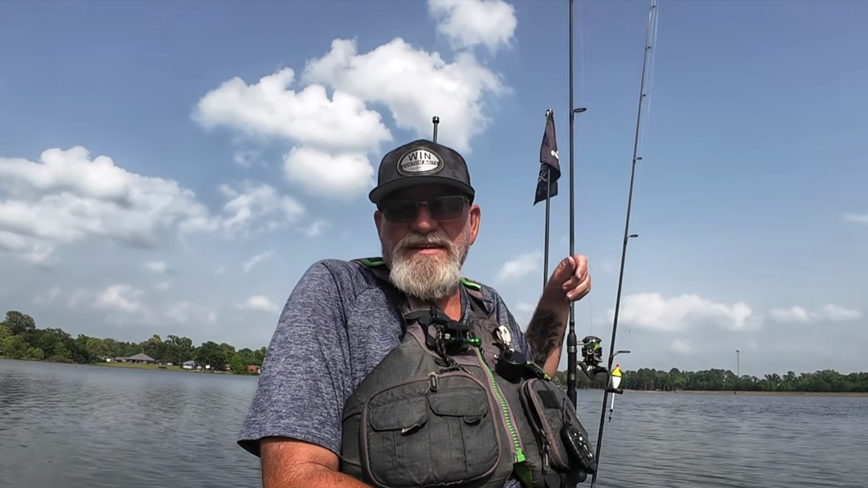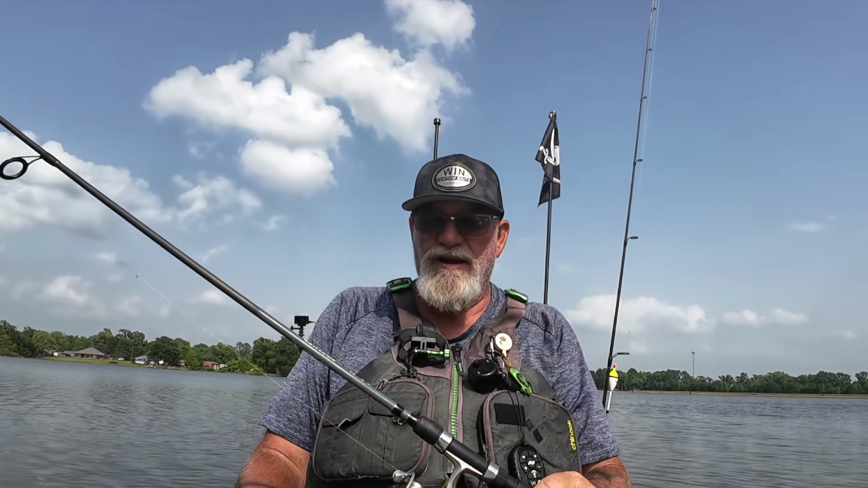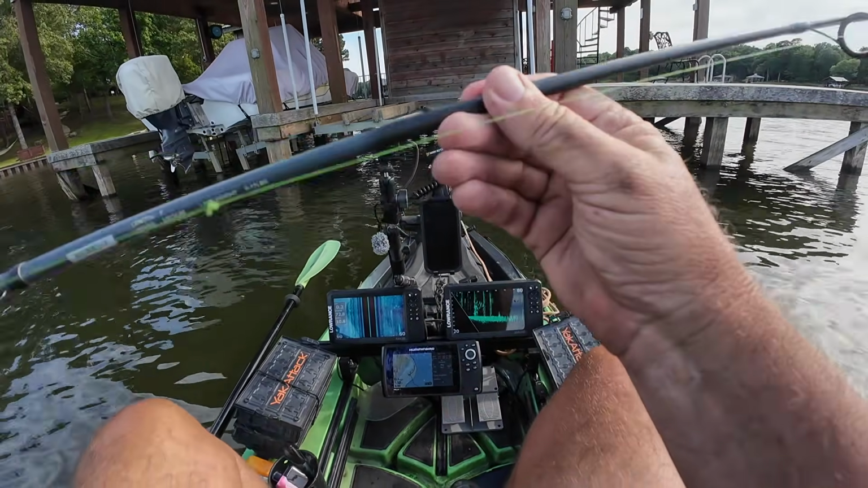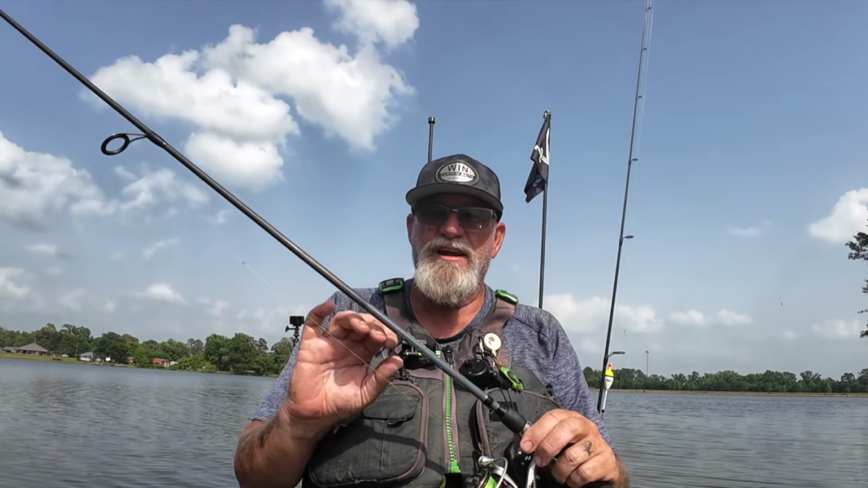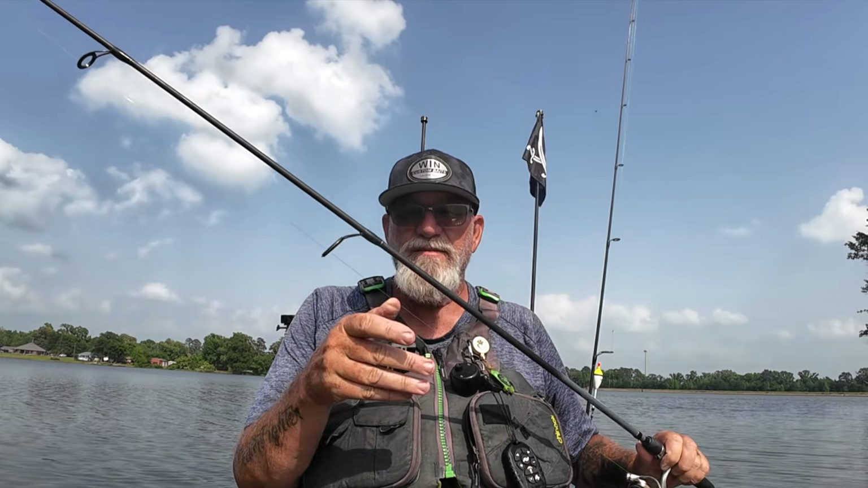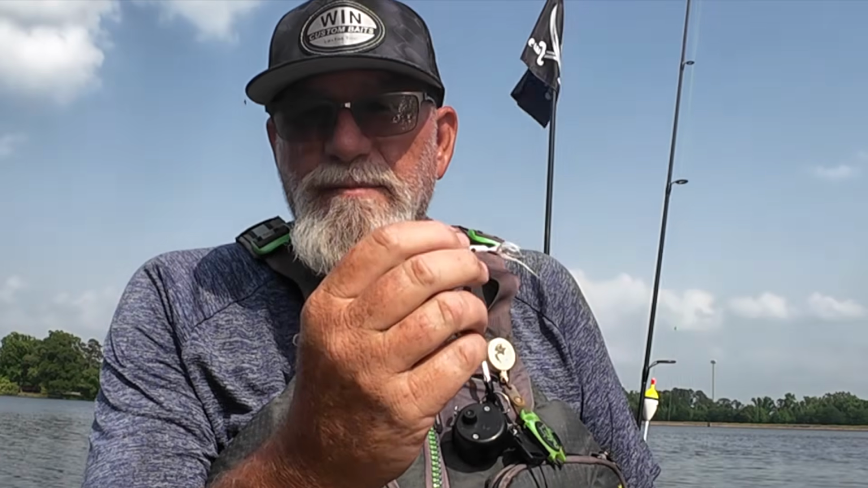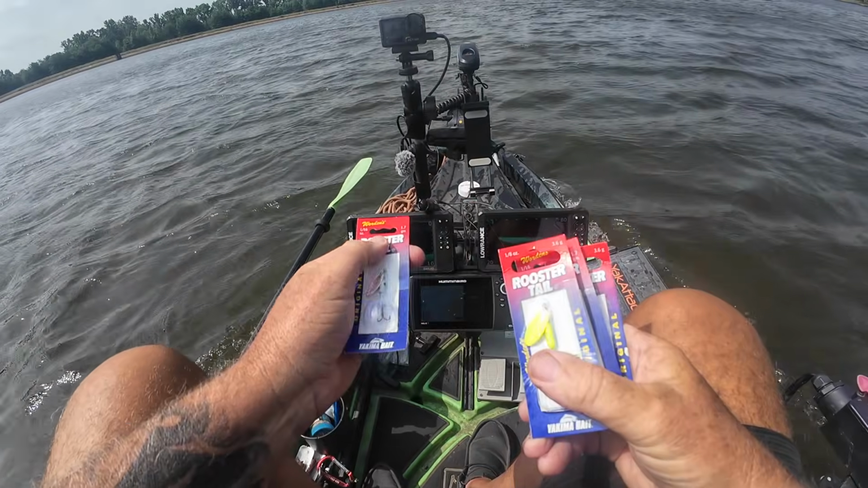I'm using the exact same rod and reel that I use for most of my other crappie techniques. I'm going back with this H2O Premier 6'6", medium action, moderate tip. It's a light spinning setup. I've got 10-pound braid and a 6-pound leader. I'm throwing either a 1/16 ounce or a 1/8 ounce Mepps inline spinner. I'm looking for something with flash and vibration, something to get their attention without overpowering the fish, guys.